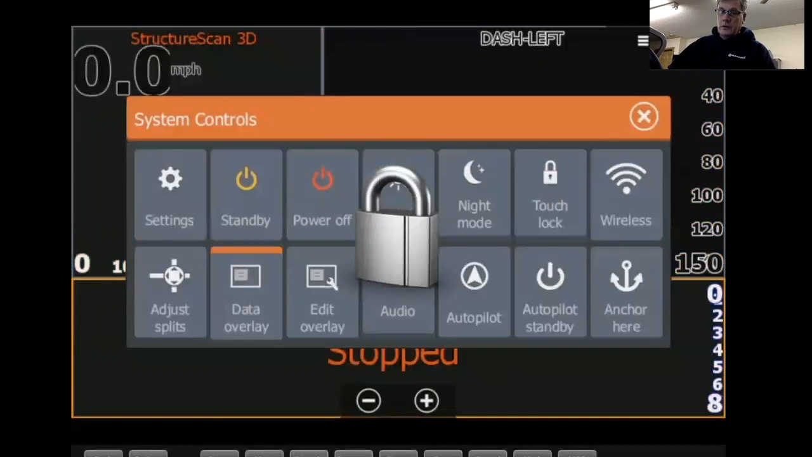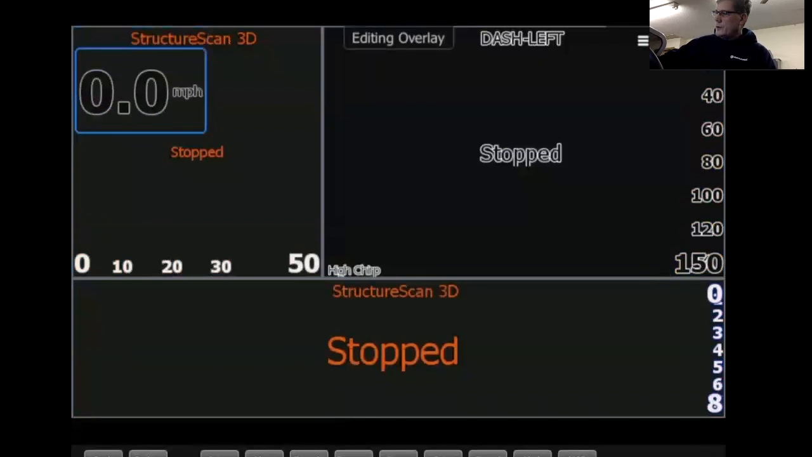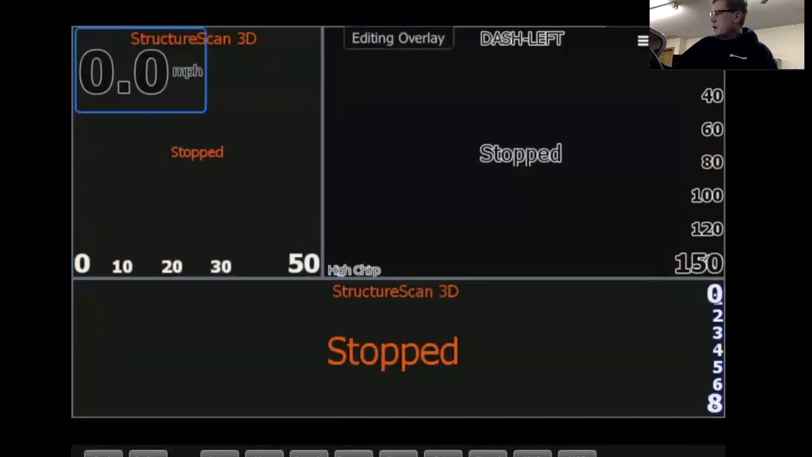Edit overlay right here. If you tap on the edit overlay, see the little blue box pop up. That is the live box. That's one that we can now edit. It's pretty cool. Say you want to move it, you just tap on it and hold it and move it around. So you can see it being moved around on my screen. So that's miles per hour.